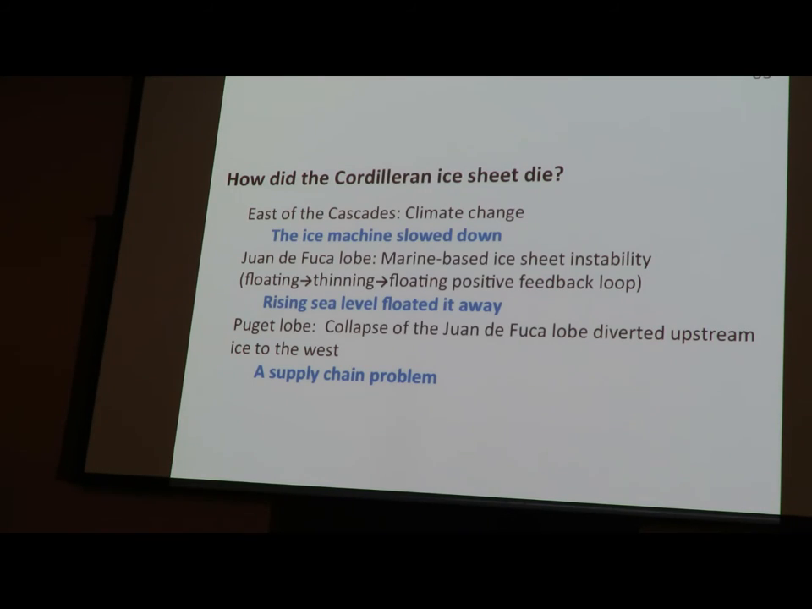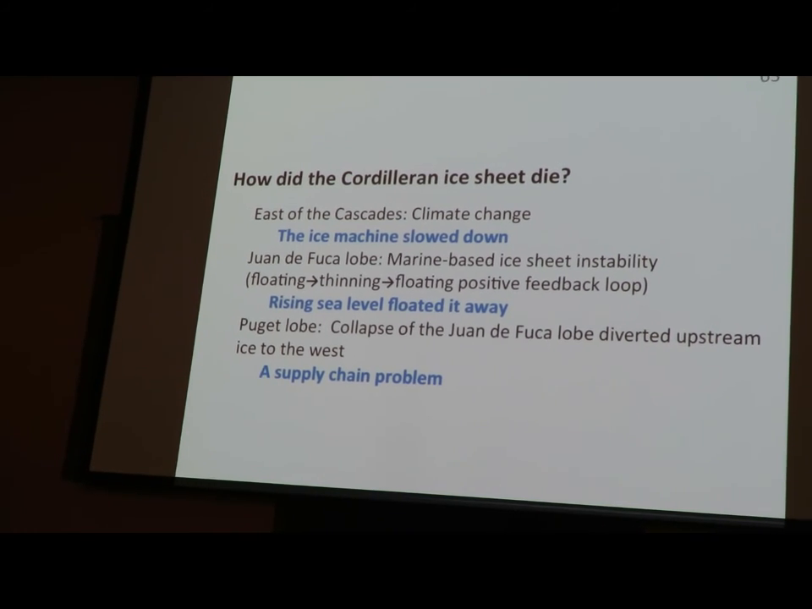So how did the Cordilleran ice sheet die? The answer is, in different ways in different places. East of the Cascades, the climate machine changed. The ice machine slowed down. For the Juan de Fuca lobe, there need not have been any change in climate at the time it went away. There may have been a change in climate, we don't know. But I think the proximal cause is that rising sea level floated it away.